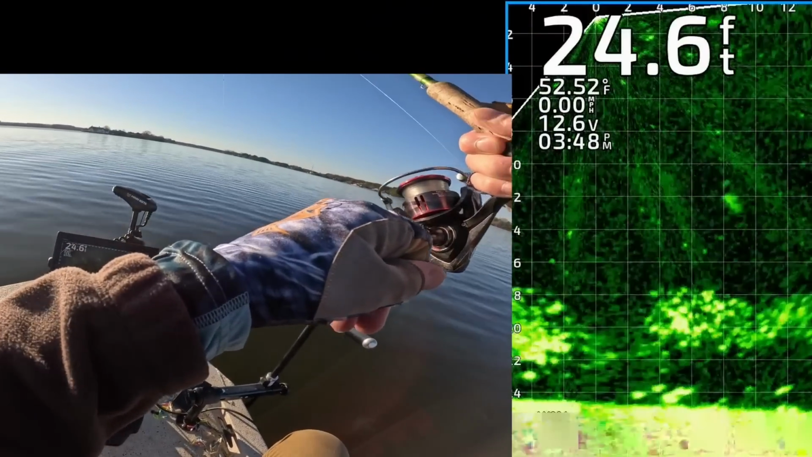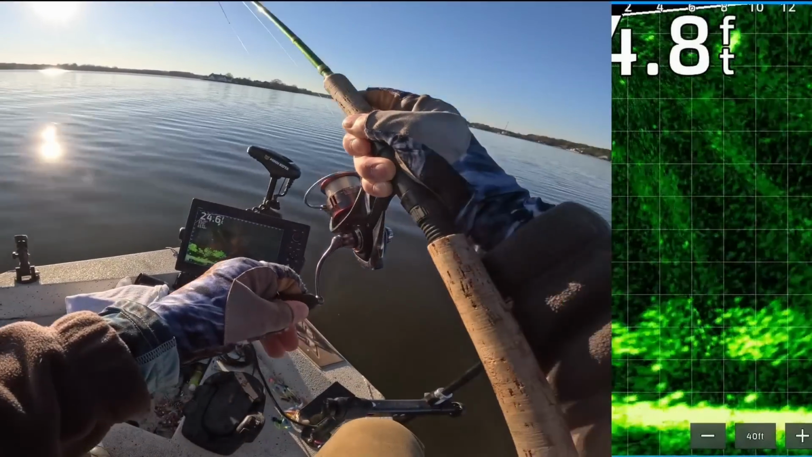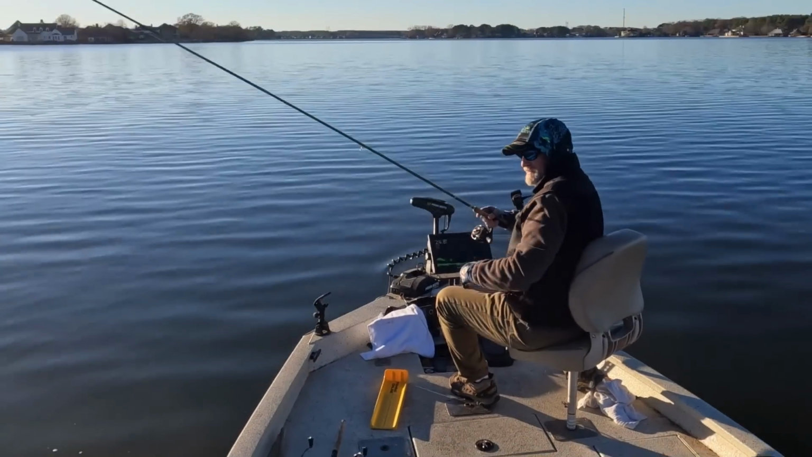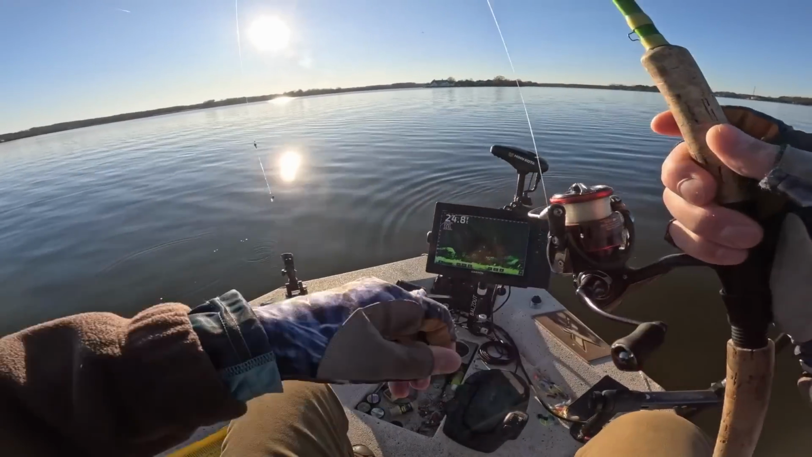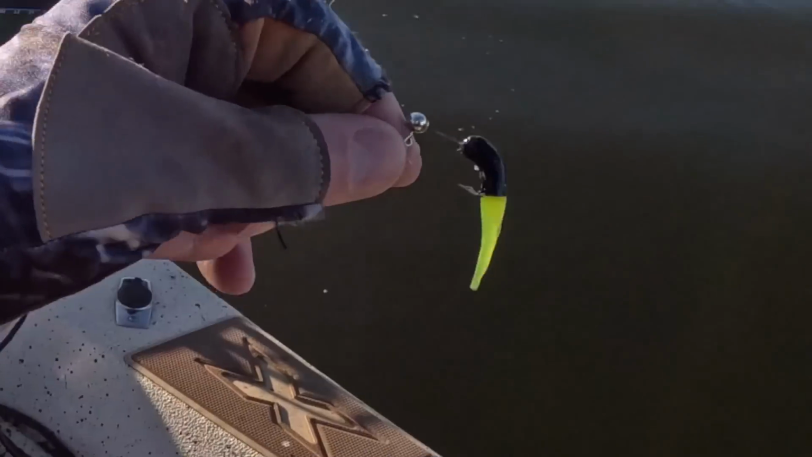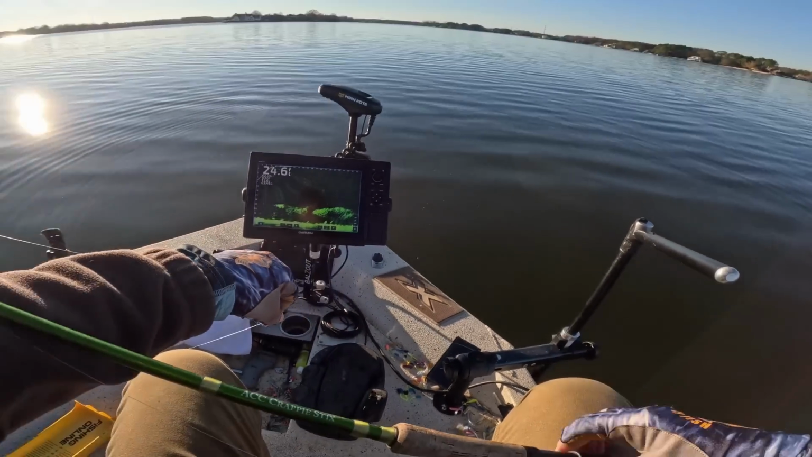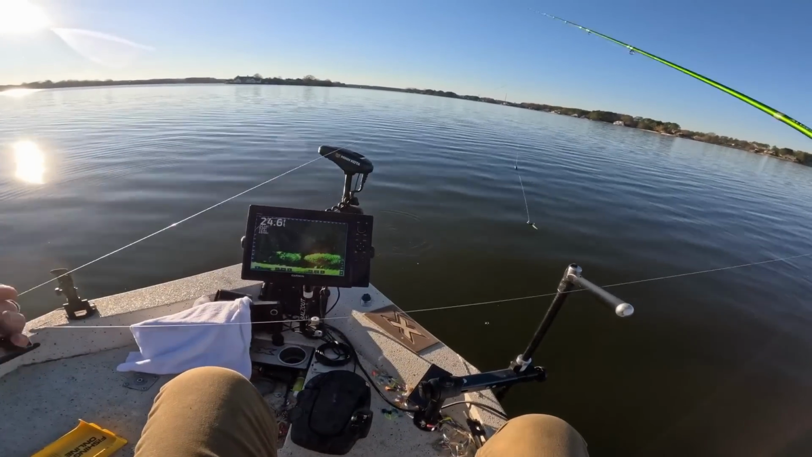That sucker came up and got it. Couldn't see it. That's a good one. My lure was in that school of shad. Oh my goodness, he came. Dang, came off. I'm gonna get that one to 26 feet on the bottom.